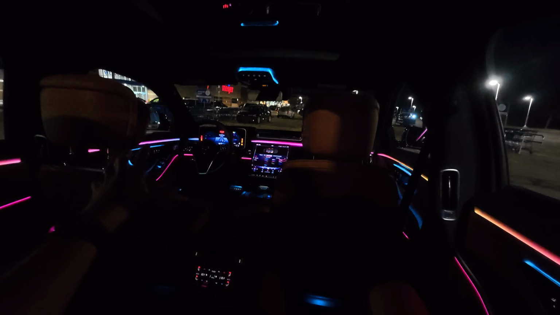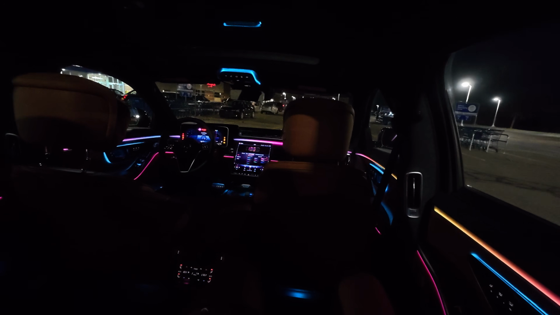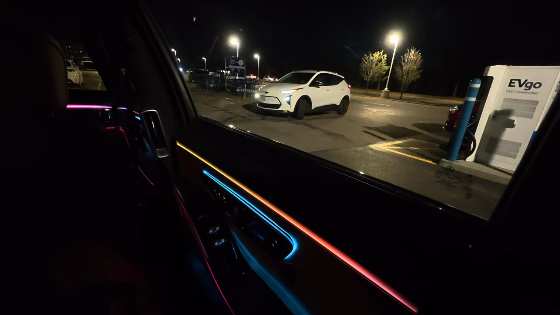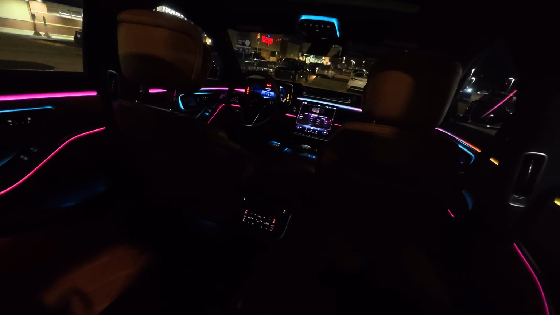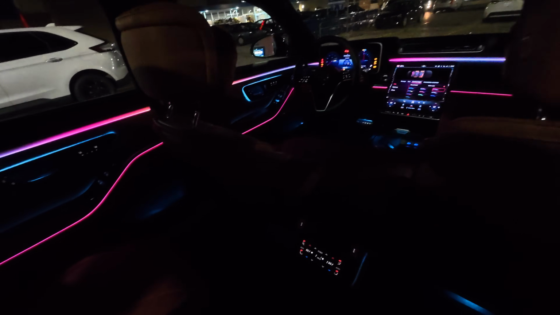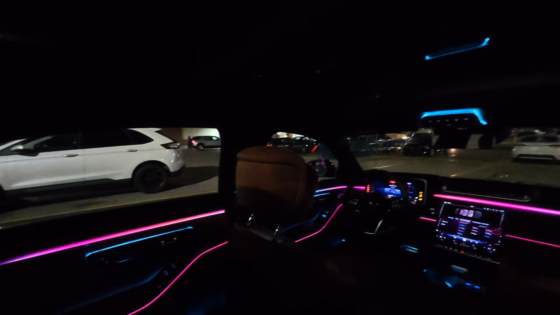I love the interior ambient lighting in the new Gen S-Class, and this nighttime POV experience is the perfect way to showcase and see it all. Rear seats are heated and cooled. They're not massage on this one, so if you want massage, you've got to go in the front seats. But these pillows, they're so nice. Pillows are amazing on this thing.